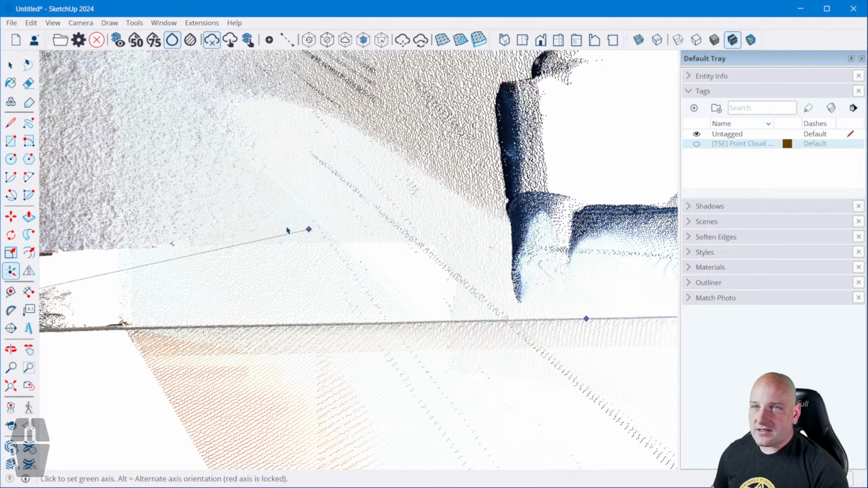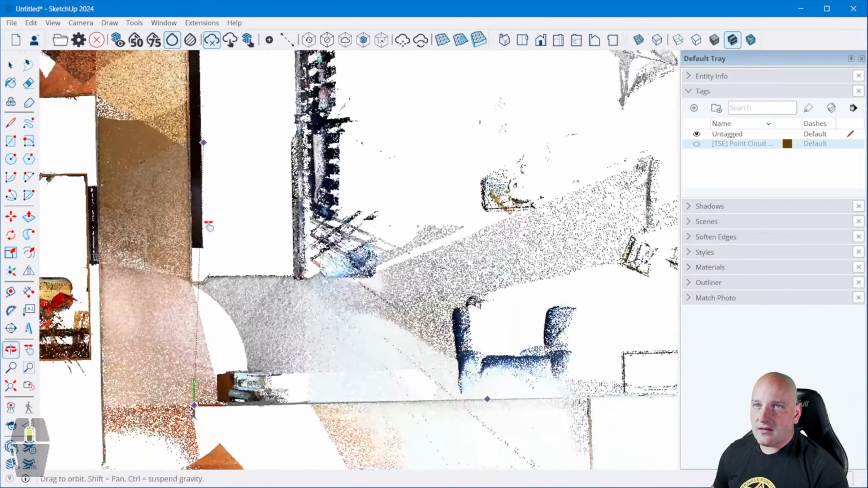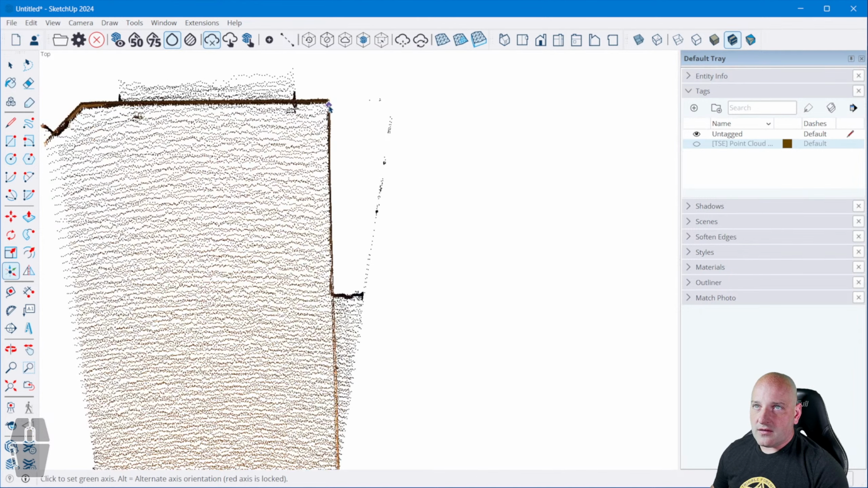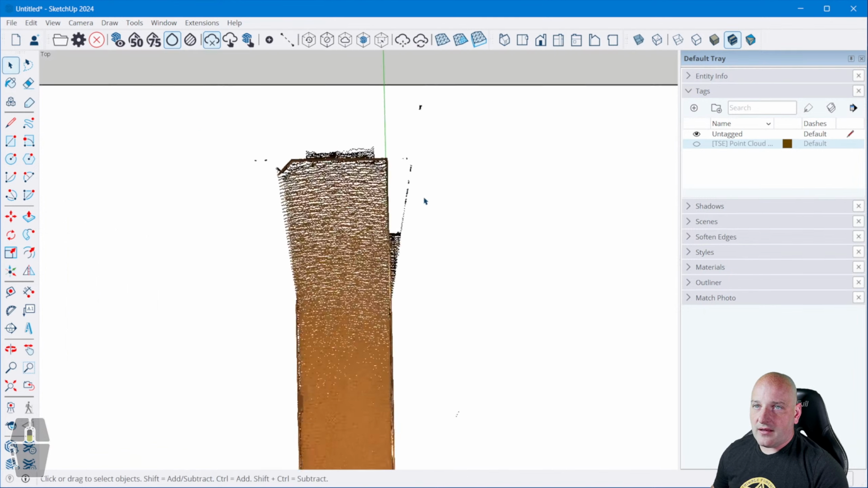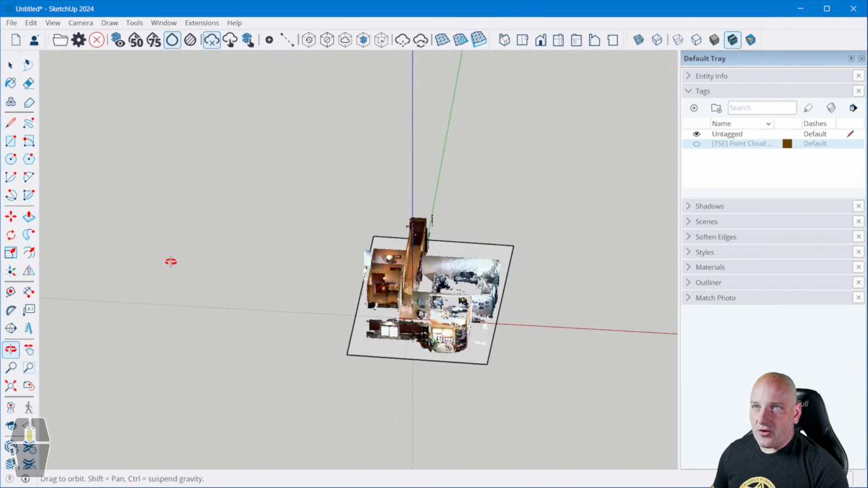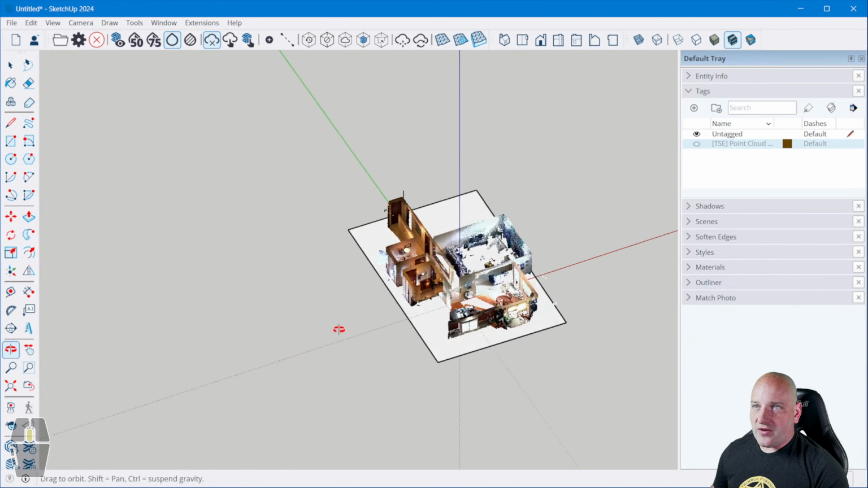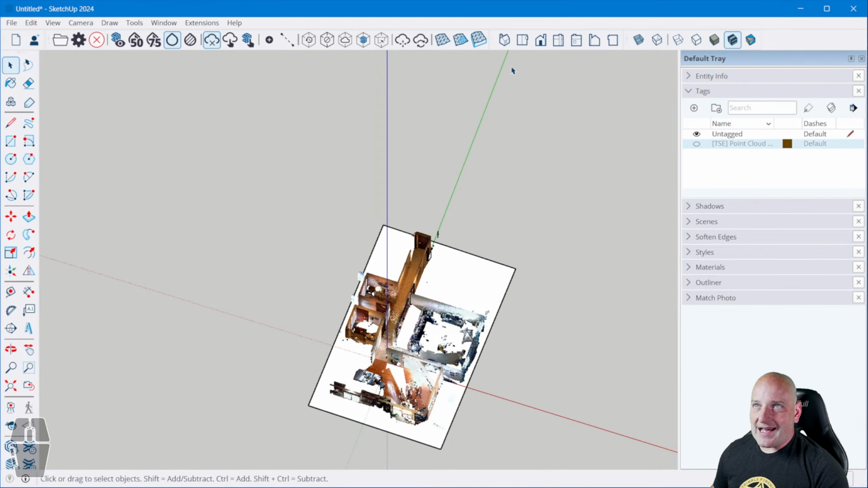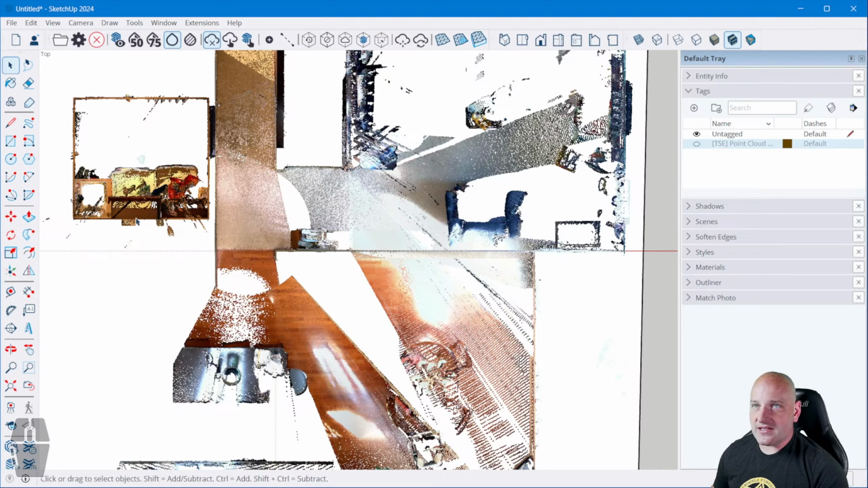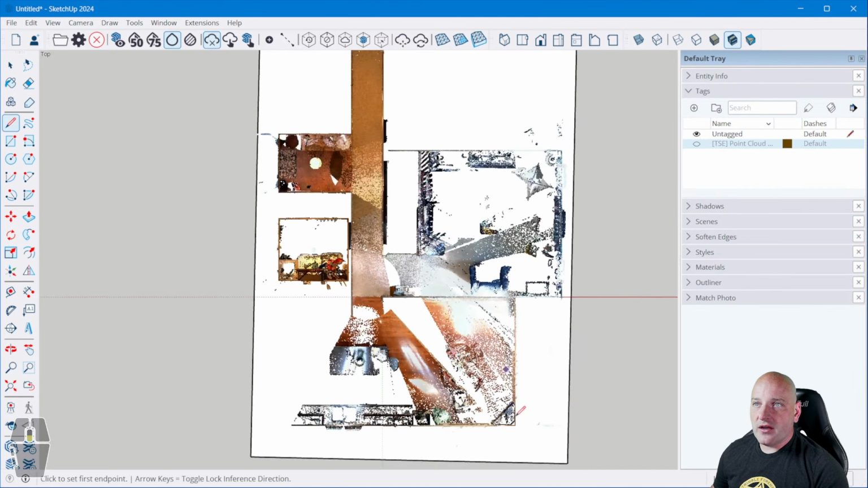This will be my X. This will be my Y. And then my Z is automatically oriented. So now when I draw straight lines, I'm actually drawing them on the straight axis of this. And that's going to make life a heck of a lot easier.